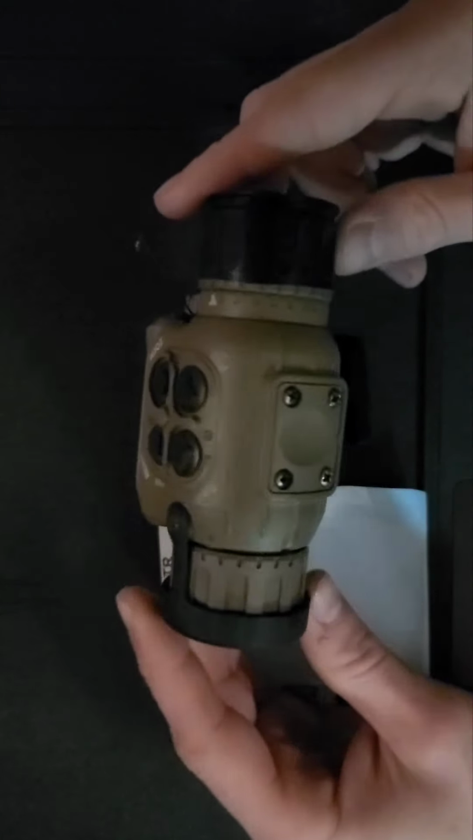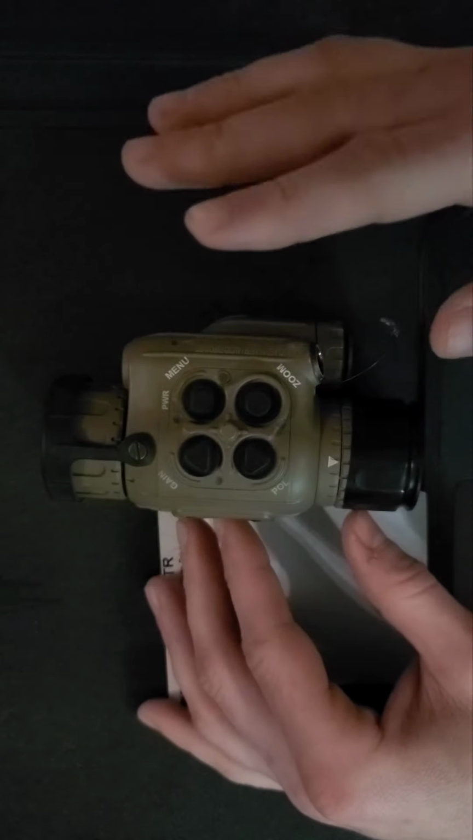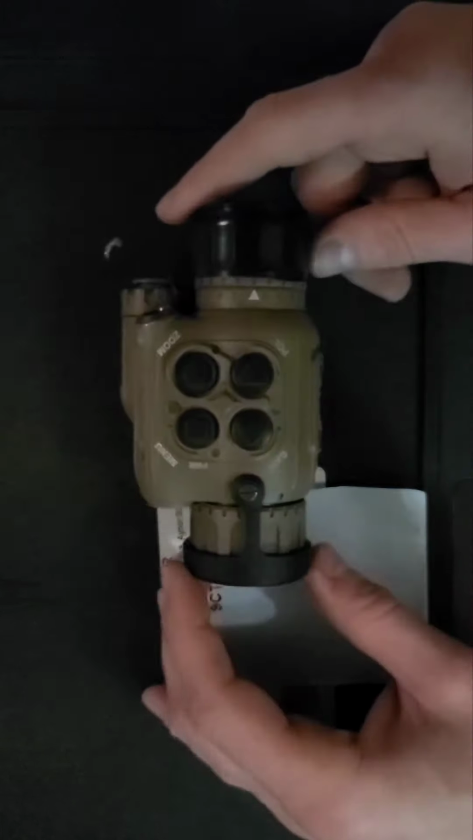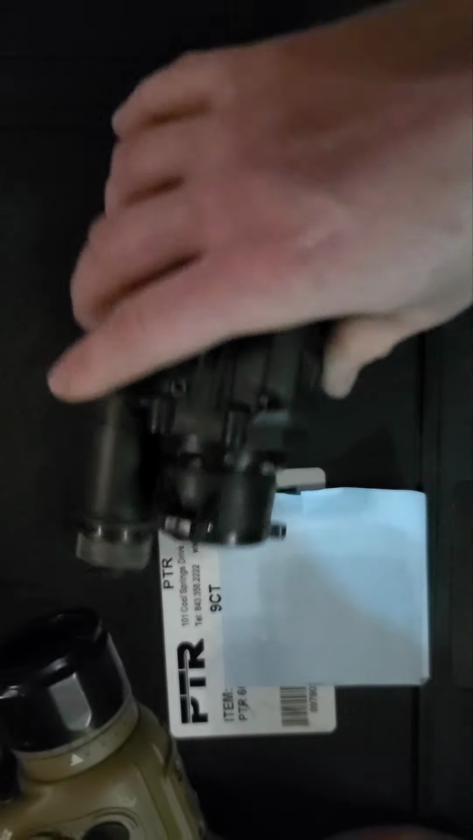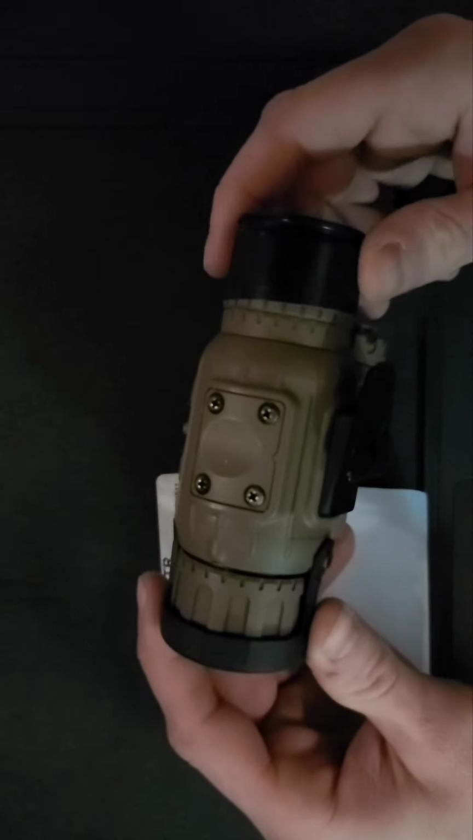But there's not too much within this use case of the jack of all trades that comes close to this unit here. You have the RH25, aka the iRay Micro that just came out, but that thing sells for about $6,000. So it sells for right around the price of what the Nox does. While the Nox doesn't have clip-on capability, this unit does. And the RH25 does as well.